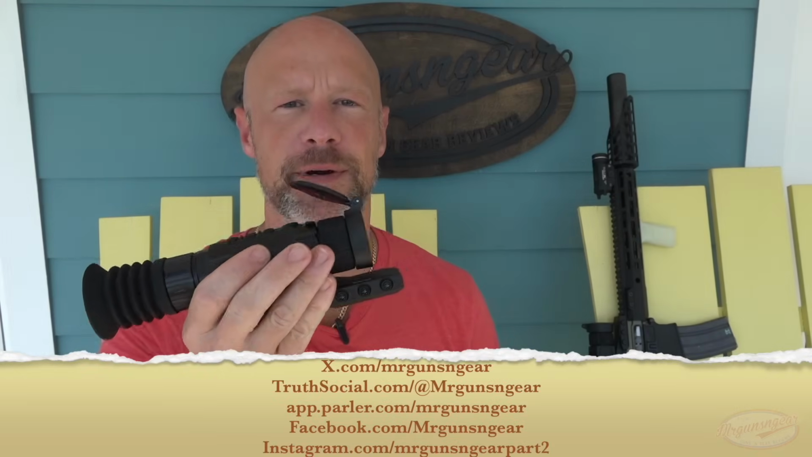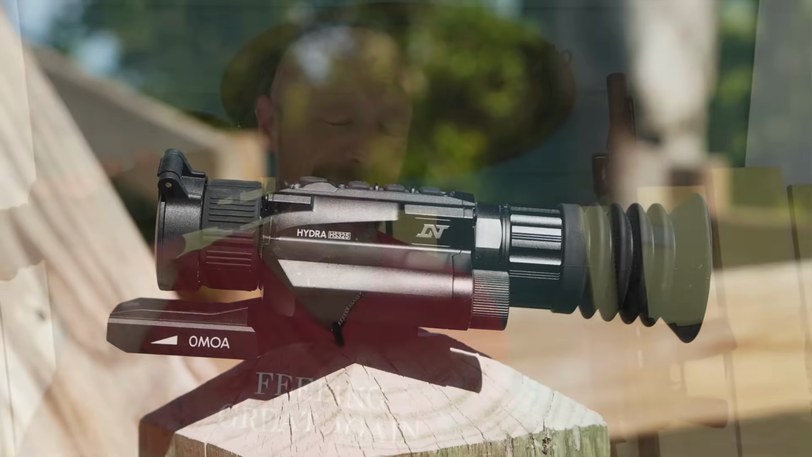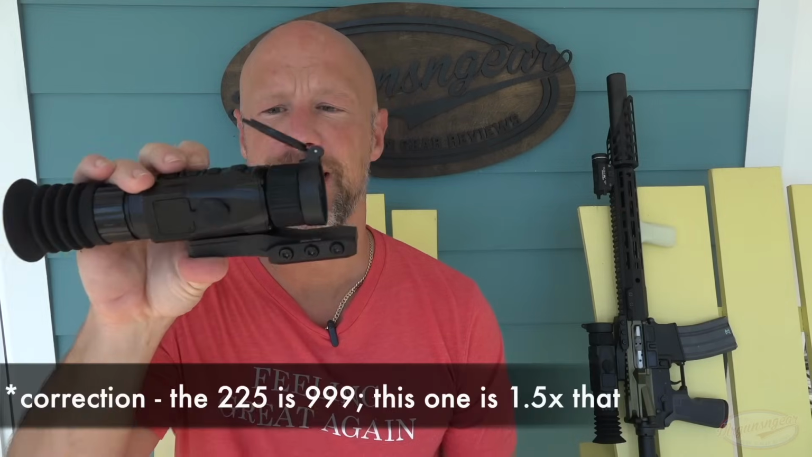Welcome back, everyone. As you probably guessed from the title, we're going over a couple different thermals today. These are from DNT Optics. They are both the low end in terms of price point as well as the high end of their Hydra thermal line. So we have this guy here, which is the budget star, if you will, starting out right now over at their website at 999 units of measure.